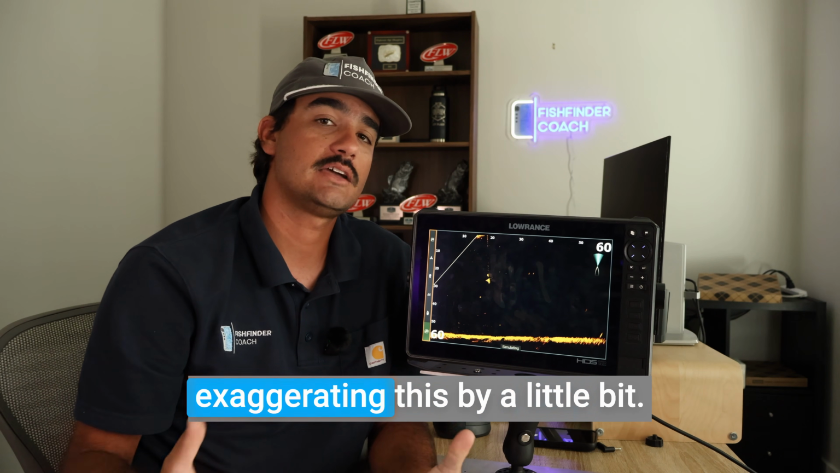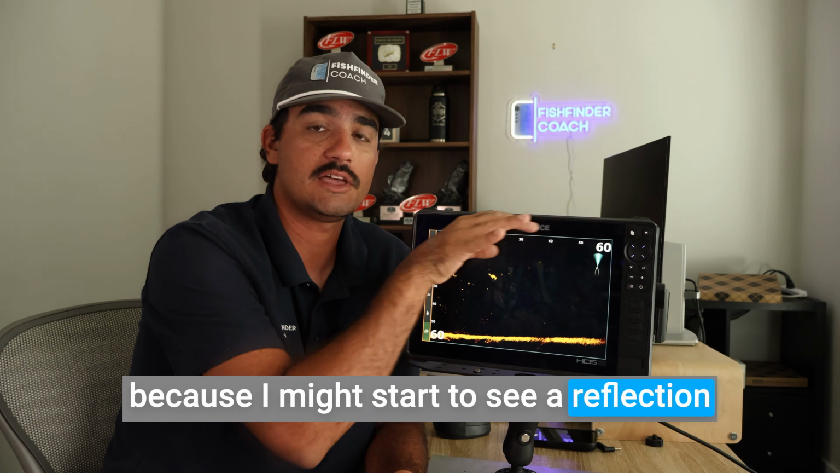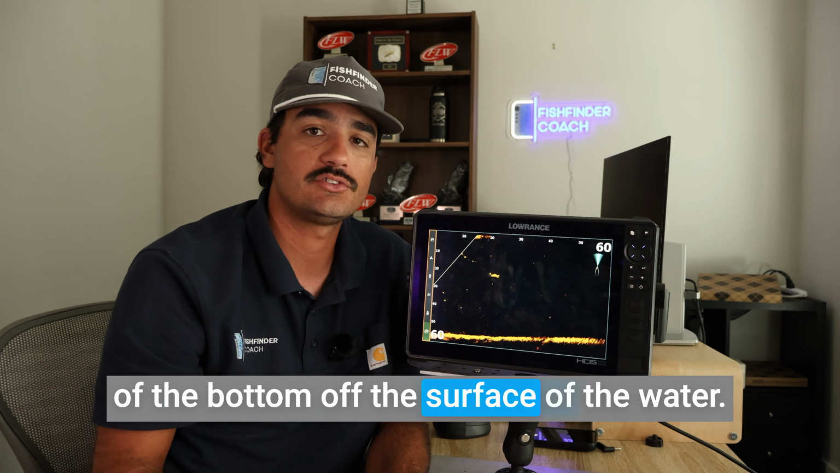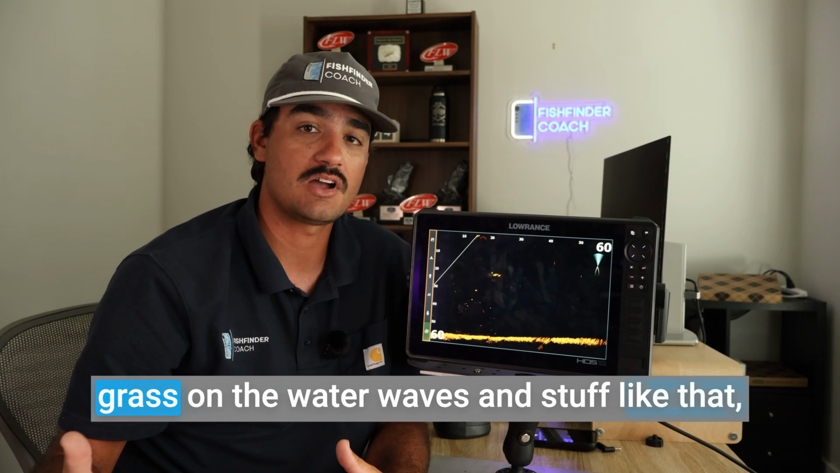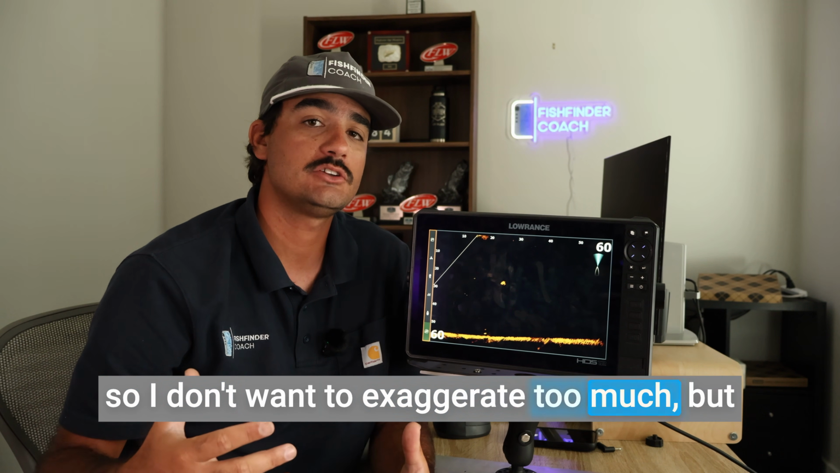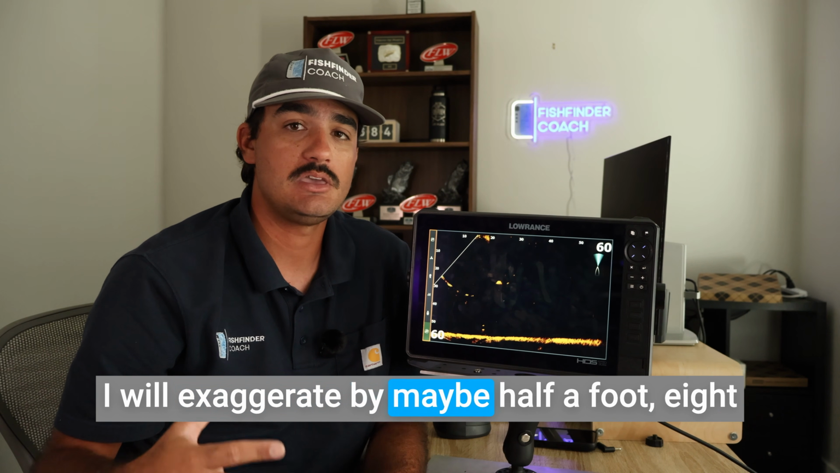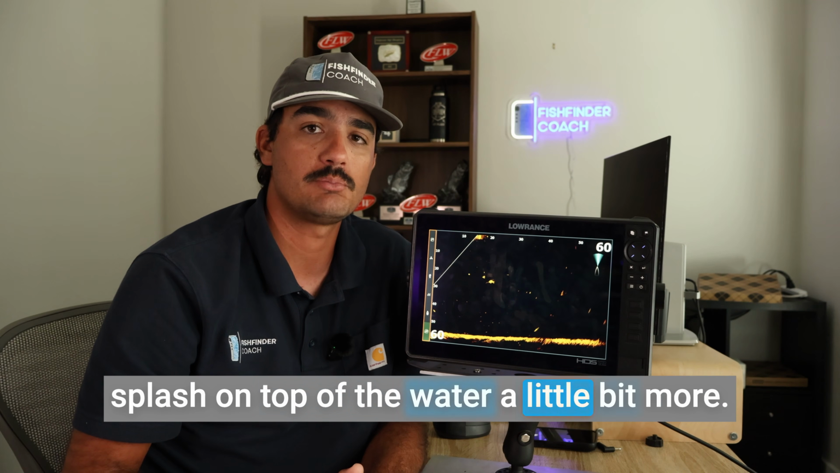Now, like I said, I like exaggerating this by a little bit. I don't want to exaggerate it by too much because I might start to see a reflection of the bottom off the surface of the water. So I don't want to do too much. We may start to see other noise like floating grass on the water, waves and stuff like that. So I don't want to exaggerate too much, but I will exaggerate by maybe 1/2 foot, 8 inches, just to make sure I can see my lure splash on top of the water a little bit more.